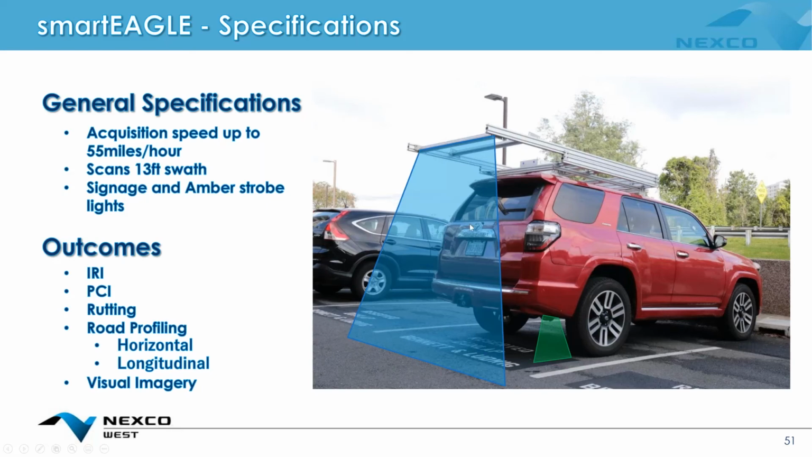And then we also get a set of visual imagery from the 3D triangulation camera, which is essentially like a beefed up line camera. It operates very much like the DTSS in that it can go up to about 55 miles an hour, anywhere from 0 to that, and then simply pass over the target road section and you've got your data.